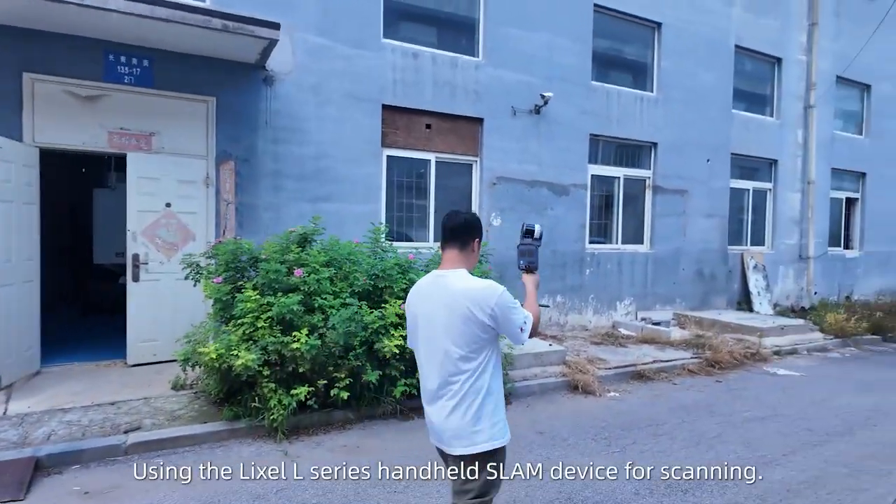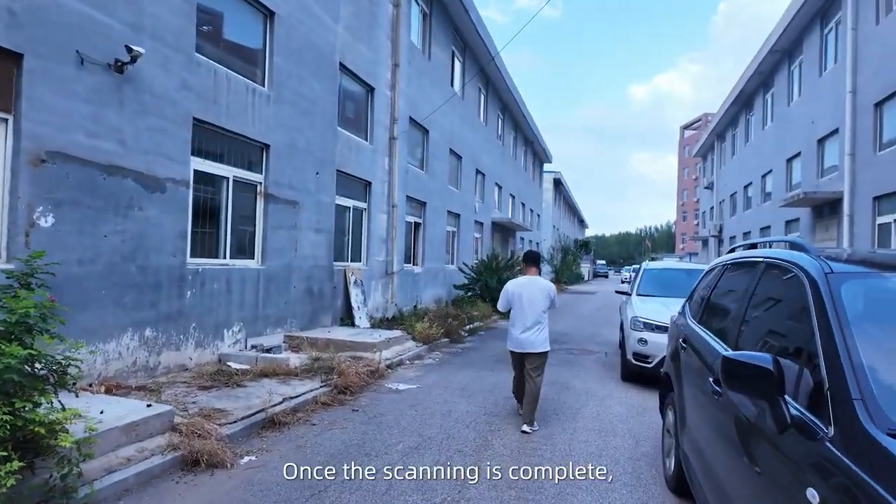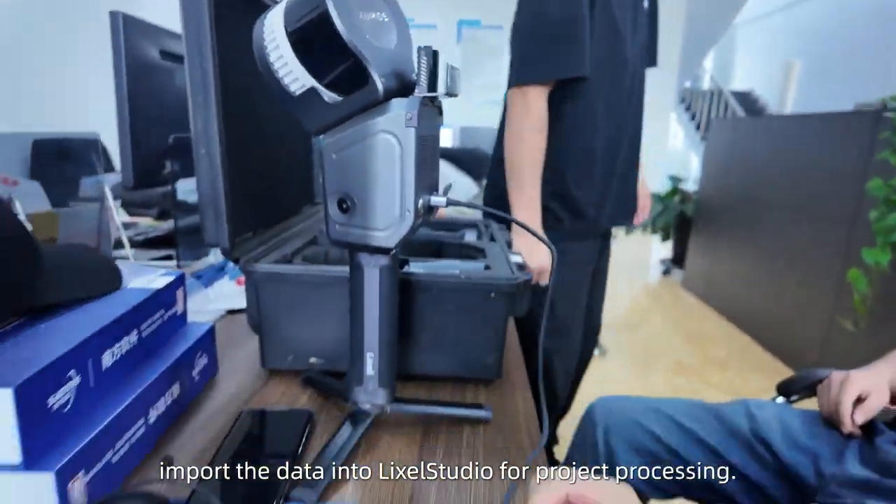Using the Lixel series handheld SLAM device for scanning. Once the scanning is complete, import the data into Lixel Studio for project processing.